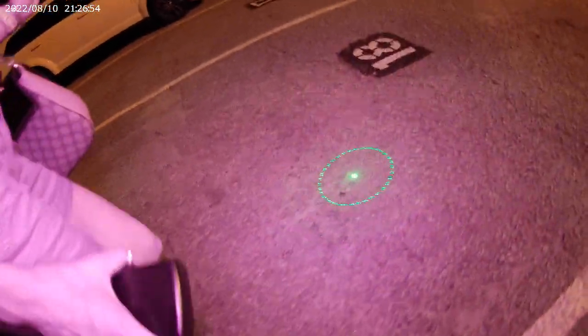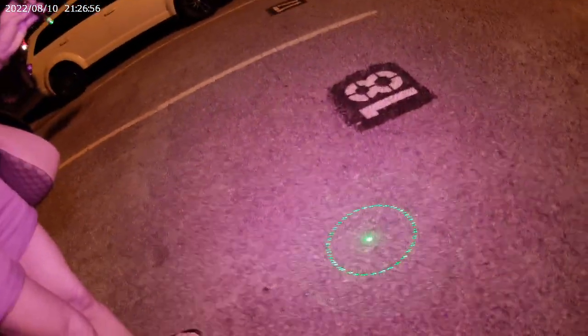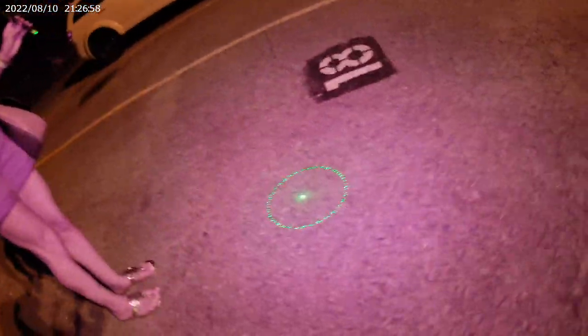You see that? Look at the laser. Keep walking. Pay attention to the laser. It keeps like.